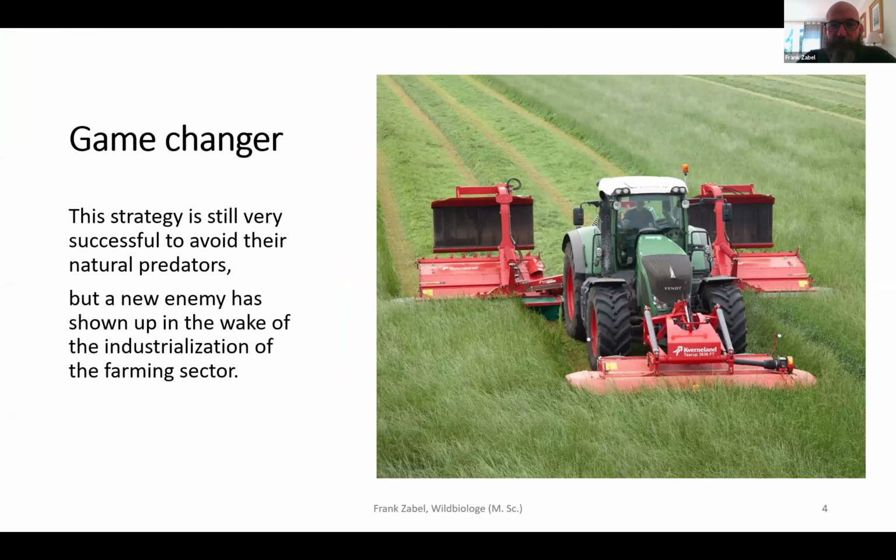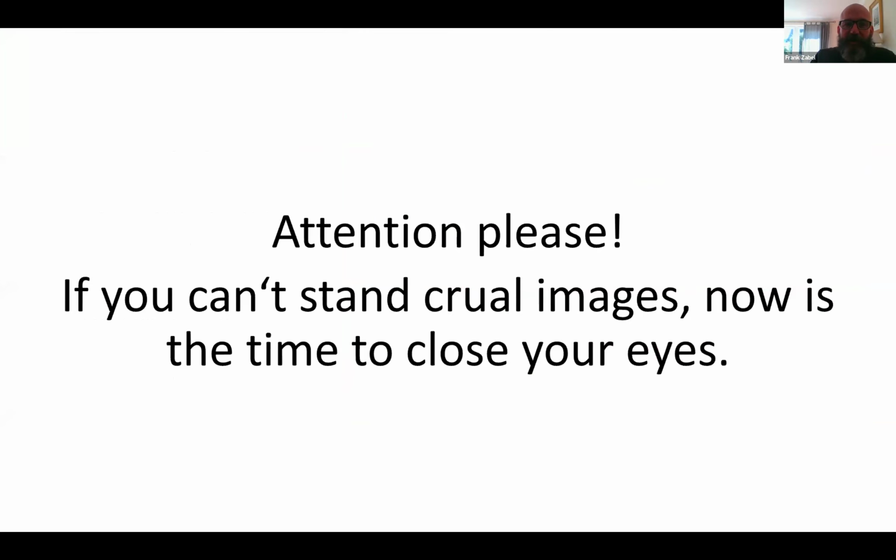So you don't have to lay on the meadow to get in big trouble. Even if you try to run away, that's quite a challenge. So I have now some quite cruel images, so whoever doesn't want to see them, please close your eyes for a short moment. I will tell you when it's over, because I think it's important to see the consequences of what is happening in the meadows.